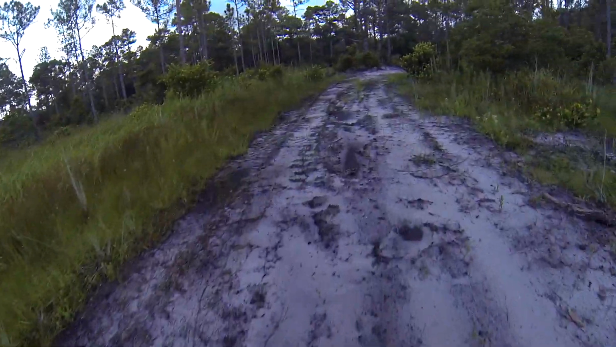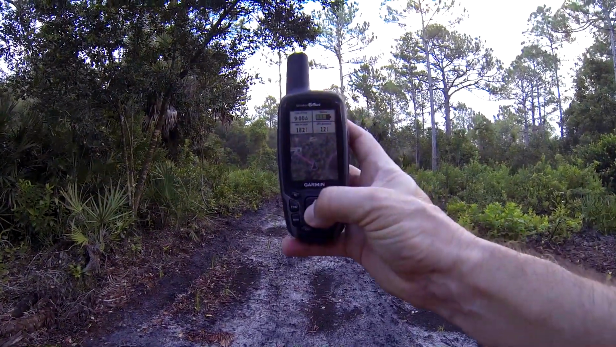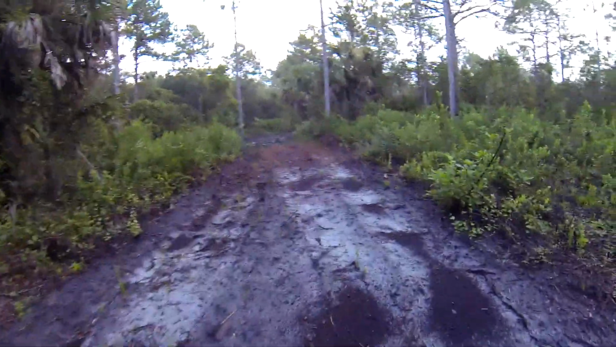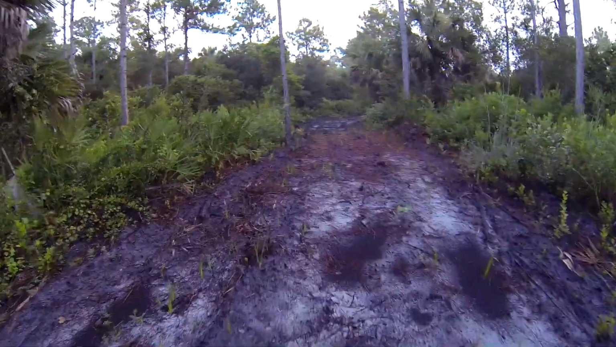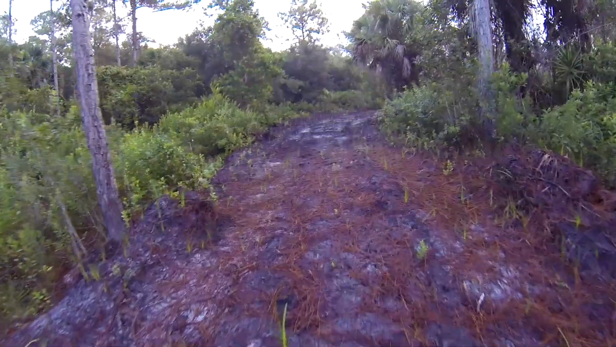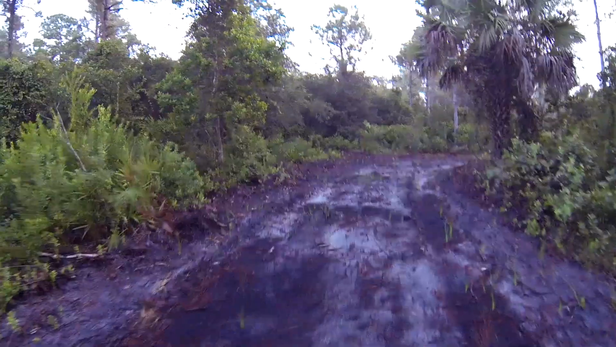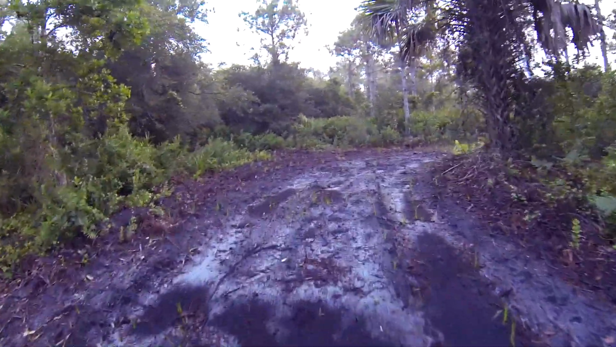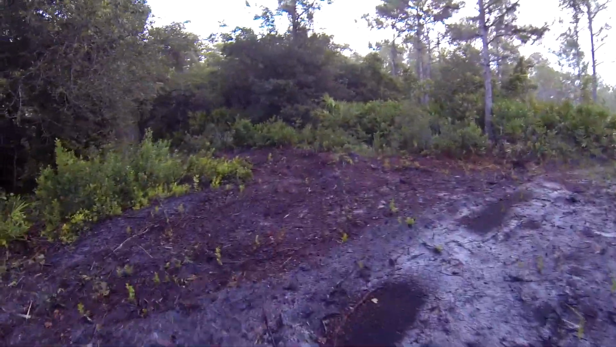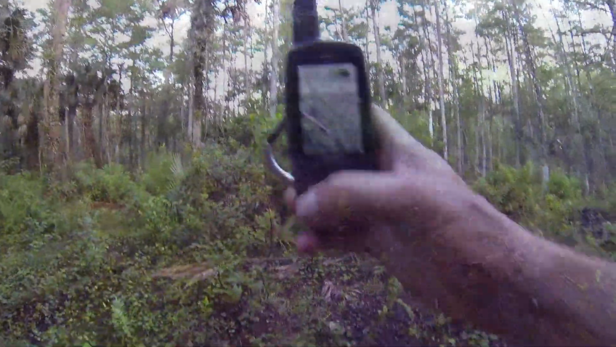0.11 miles to go. Ouch. 183 feet to go. I know it's over here on the left. I got off of this little path here, or fire break that they cut, and walked in here to the left where it kind of took me to an area that I felt at home. It was kind of a swampy area with some cypress trees and kind of made me think I was back in the swamp. So we'll head down this way. 93 feet over here.